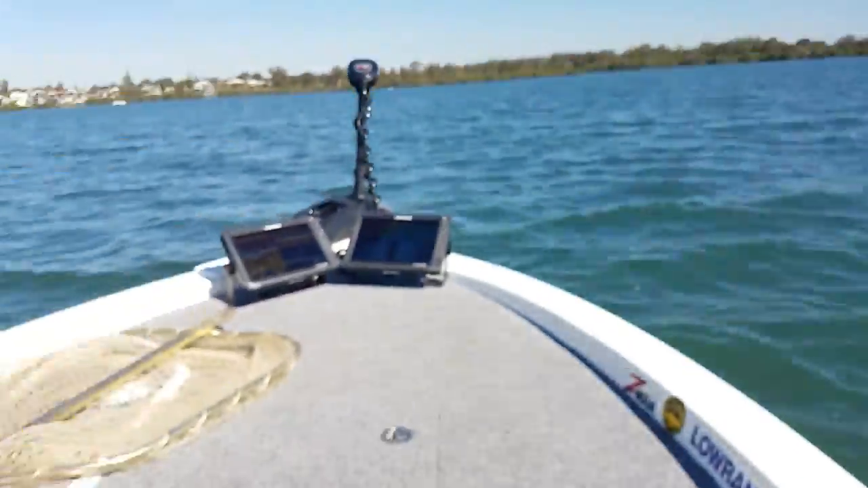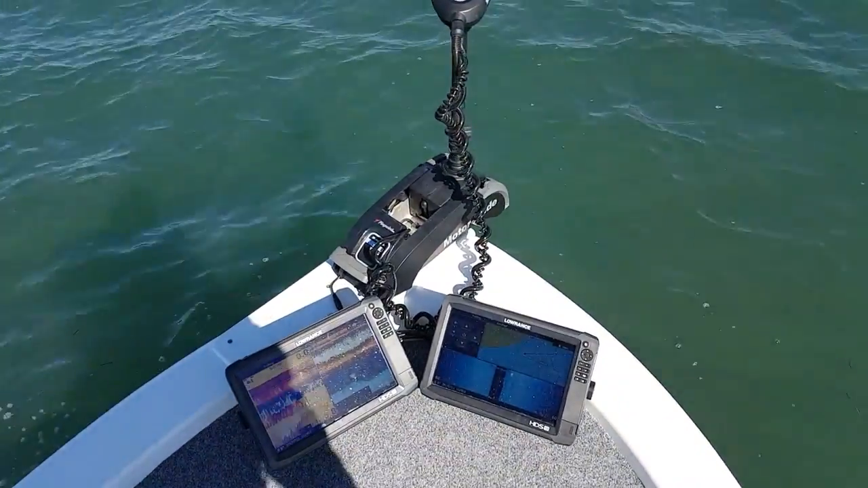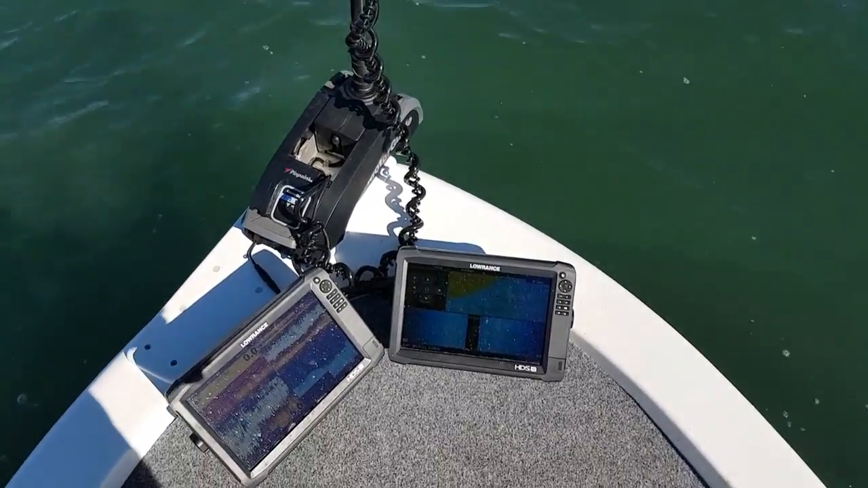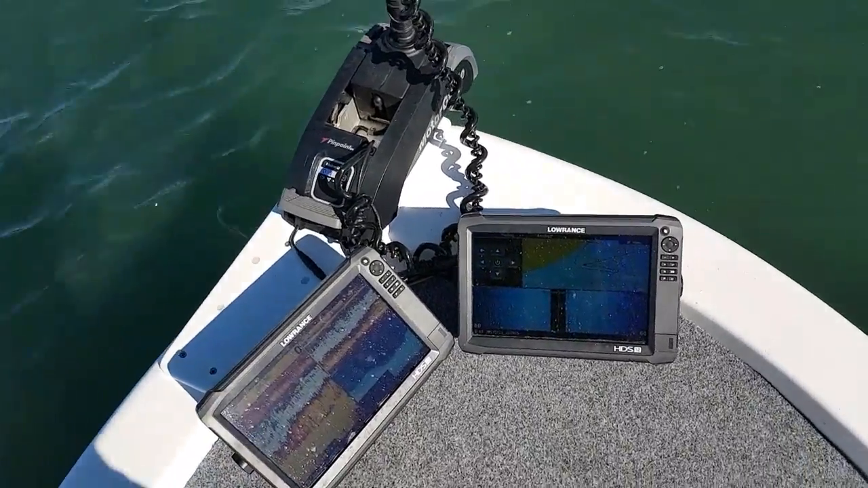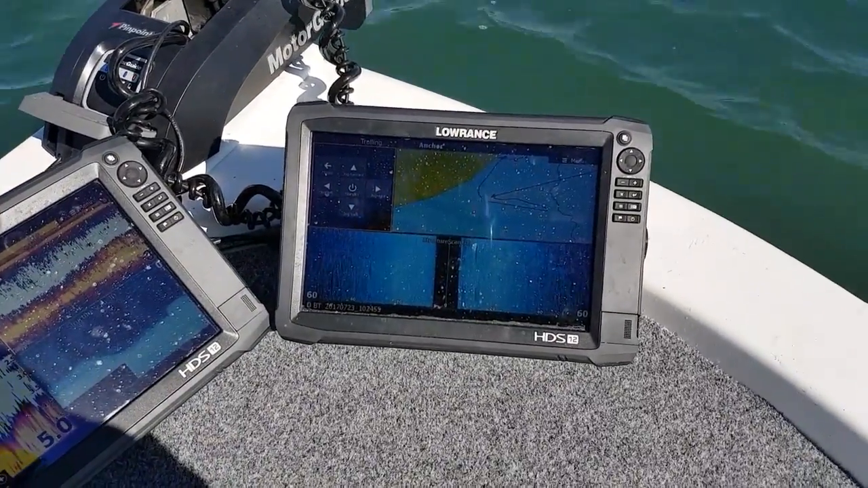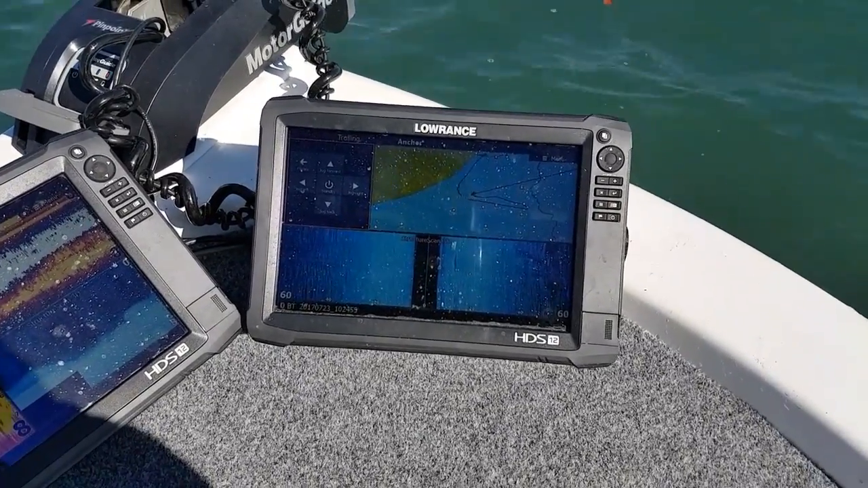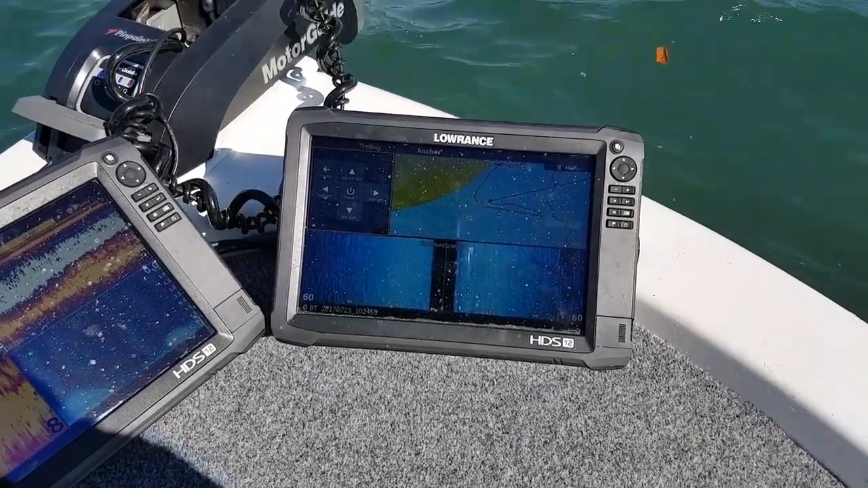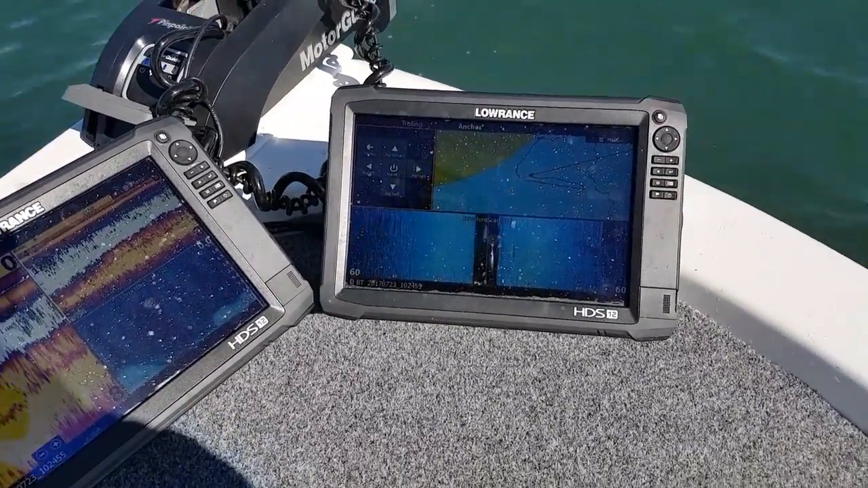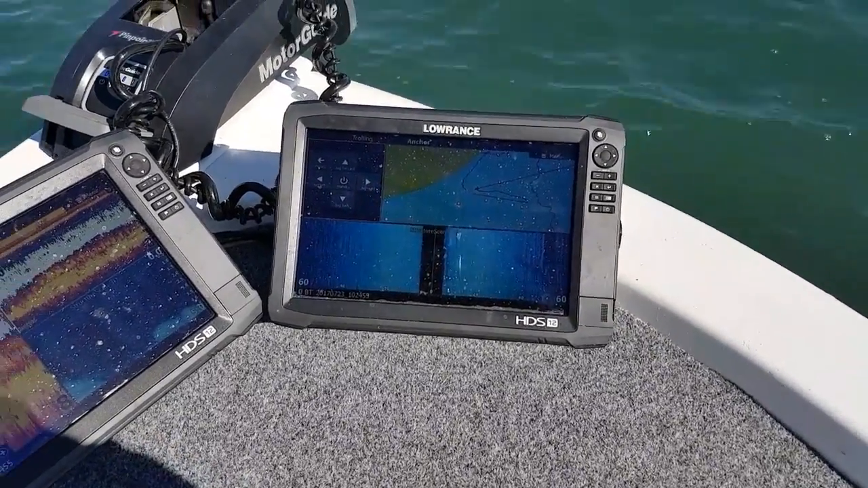Moving up onto the deck, on the front deck we have two more HDS Carbon 12s. These units are obviously used when you're up fishing on the front deck and using the electric motor. All these units are networked together via NMEA and Ethernet, so they can share sonar from the back of the boat and the electric motor to any unit. I have one mapping card for my Navionics, one mapping card for my CMAP, and one for my CMAP Genesis, which they will all share through each unit via Ethernet.